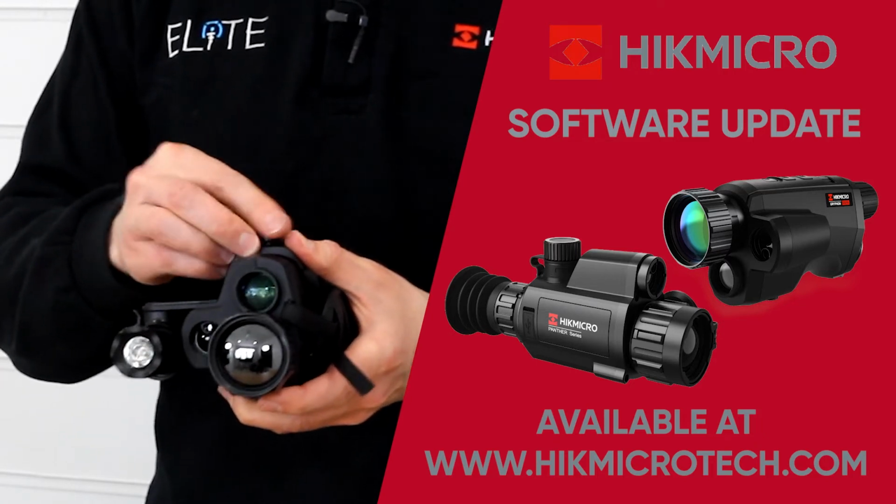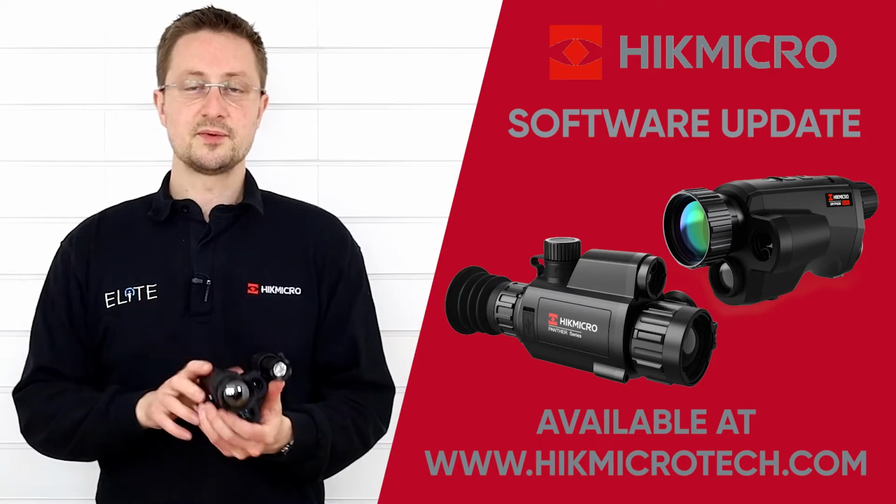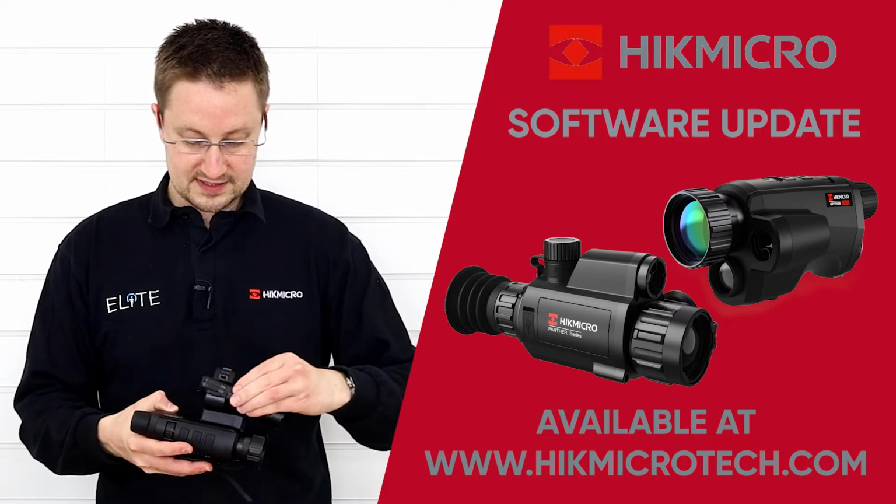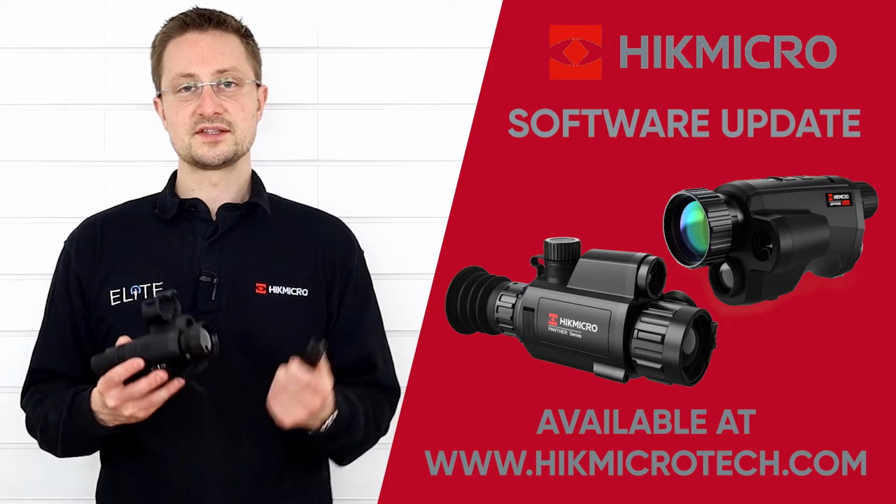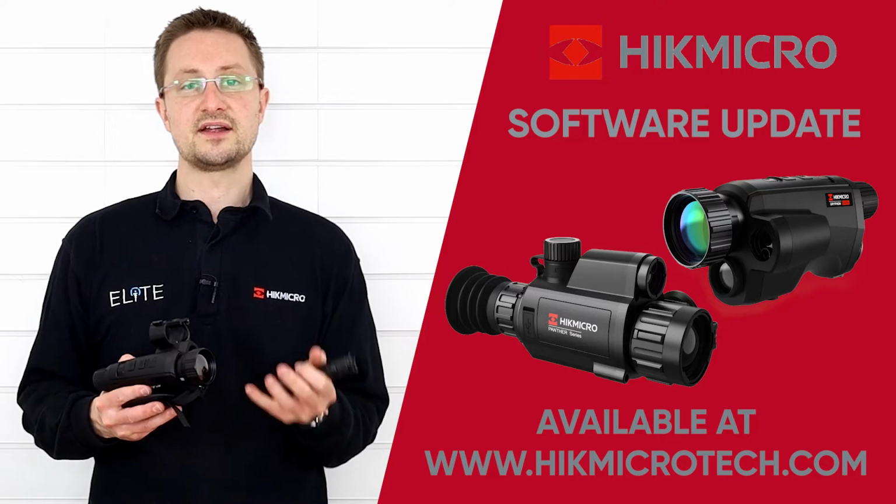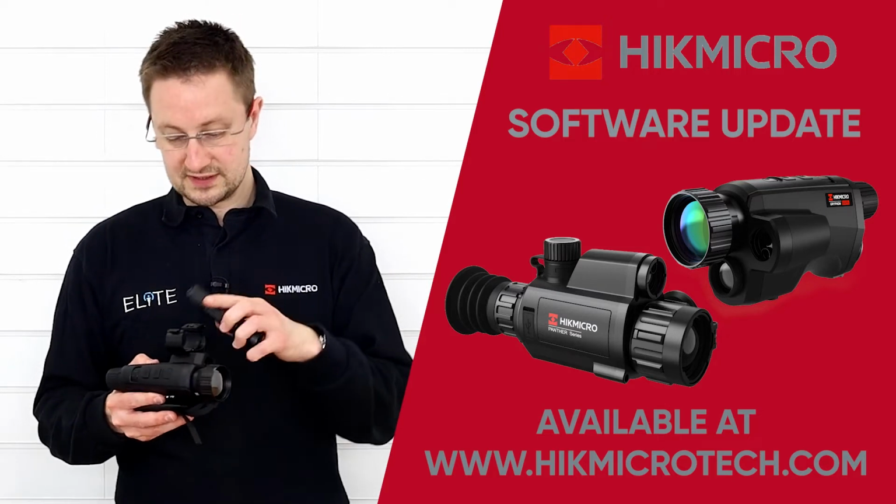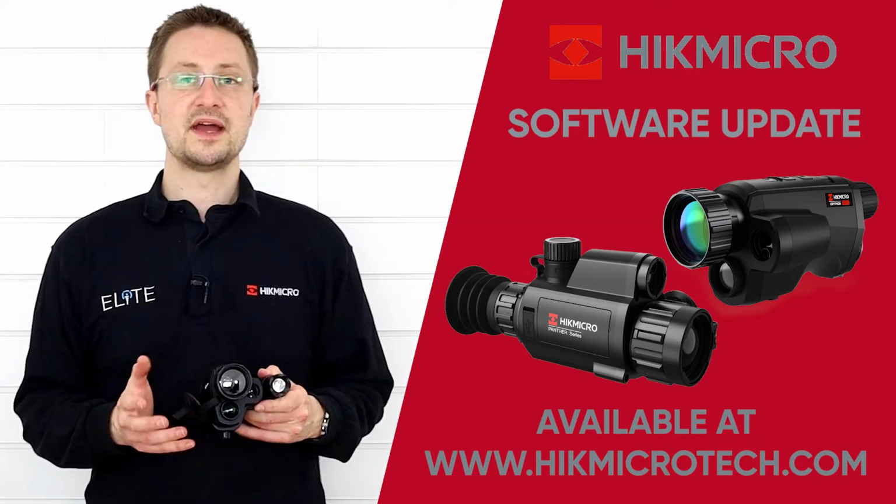You simply screw that in, that's then attached. It gives you a stable platform. This is easy to detach, so you've got a quick release adapter there. This is a basic IR torch, but because of the sensitivity that's introduced to the optical camera and the way it adapts to use that available infrared beam, it doesn't need to be very powerful to give you a really detailed image in the dark. So that's the first major change.